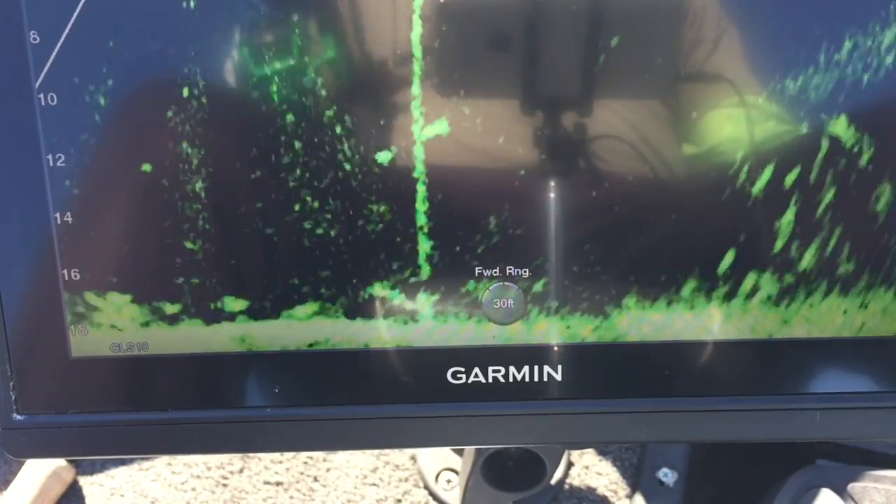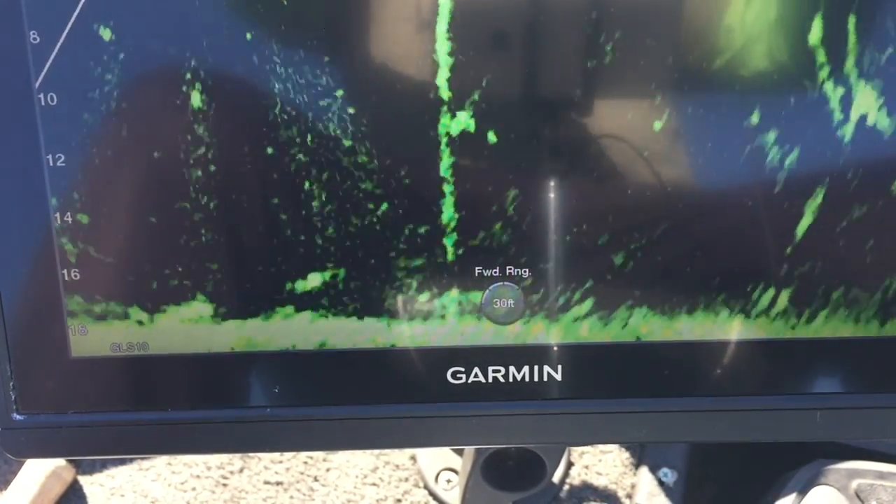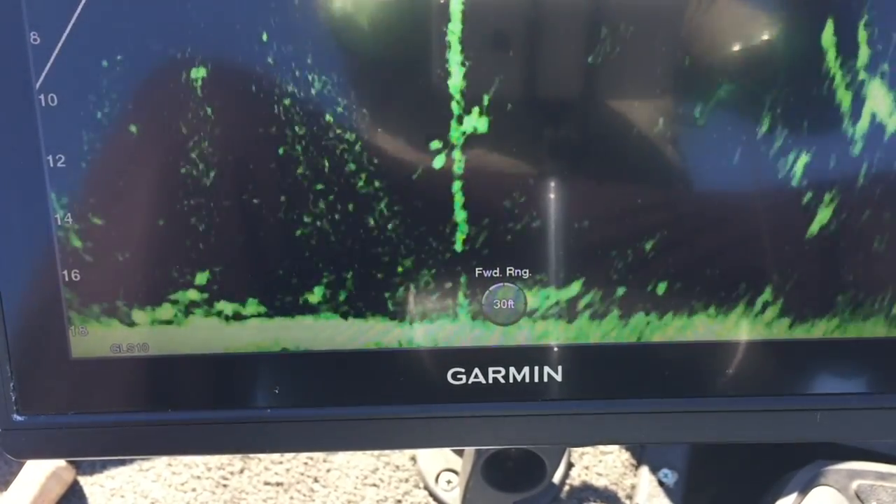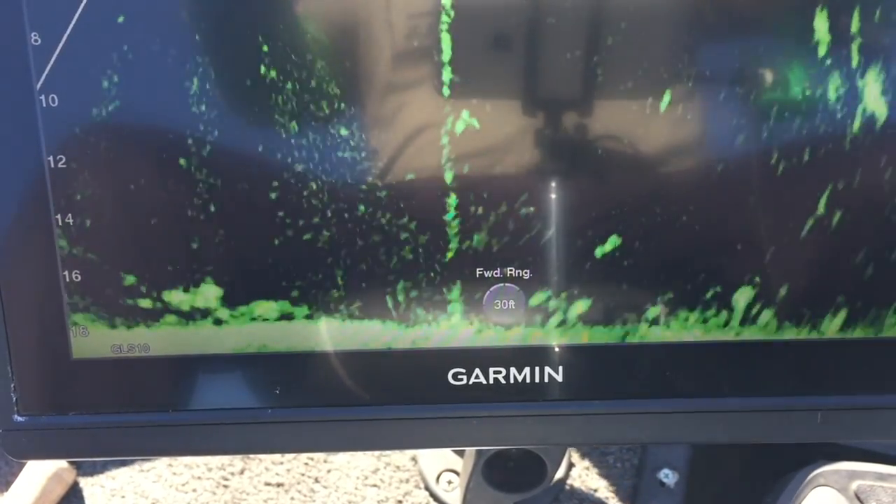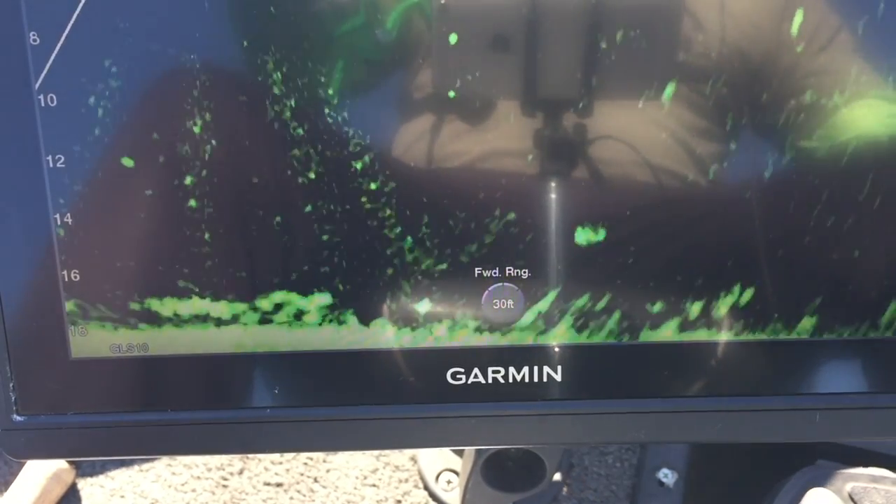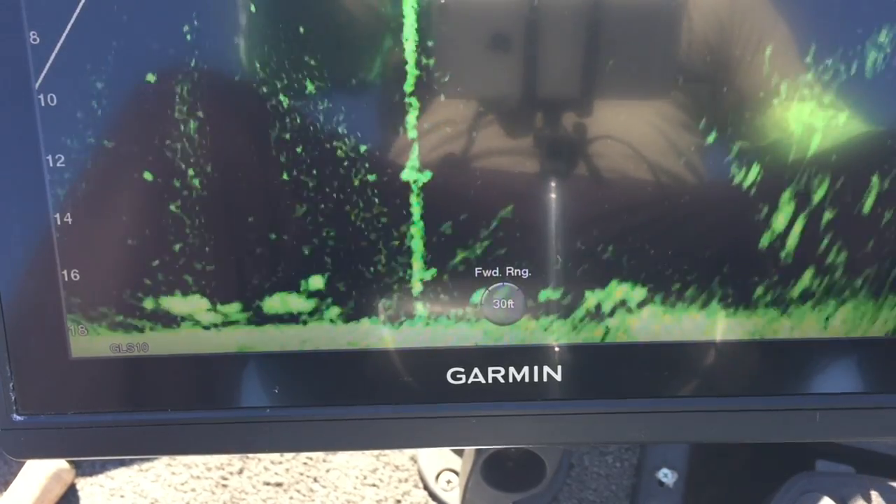Y'all got a little nervous, thought he done ran off. I did too. All right, here we go, first drop. And my line's tangled up, so that doesn't count. It's wrapped around the tip of my rod. We're gonna call the first drop that I don't get tangled up.